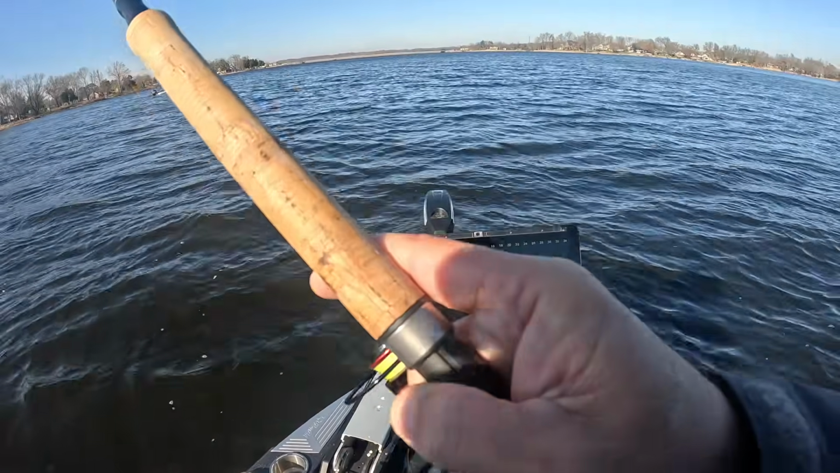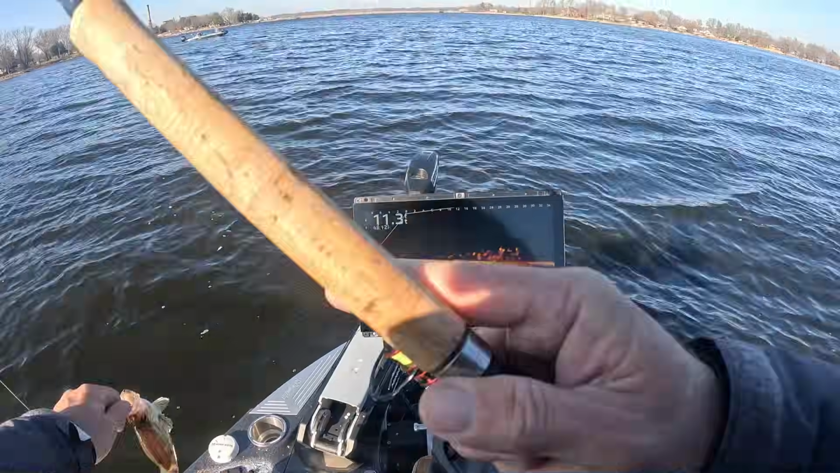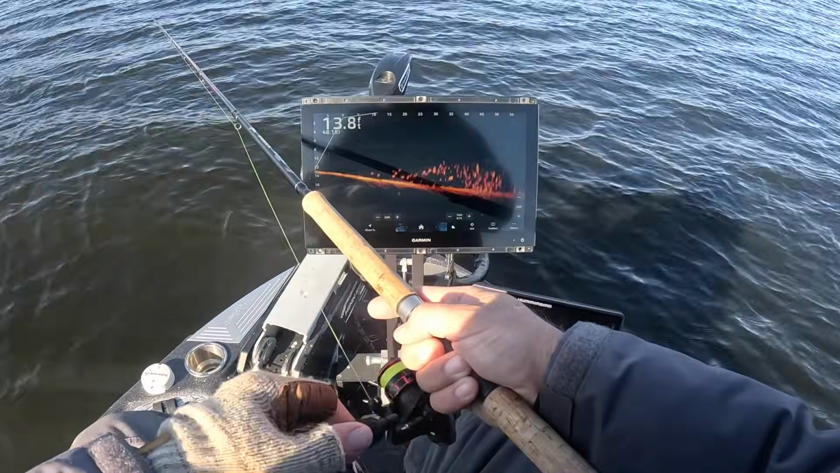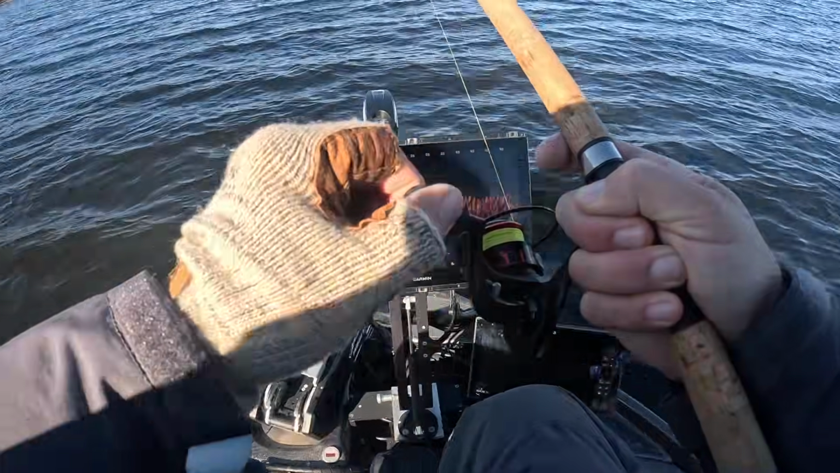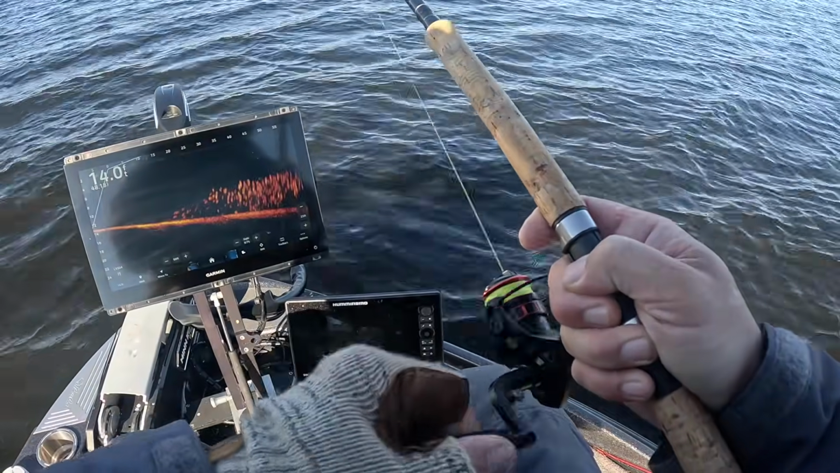There we go. Good fish. Right there, beautiful. There it is. Never had to see it on the screen either, man. That's what's great about it. Just doing that stair step without seeing the fish.